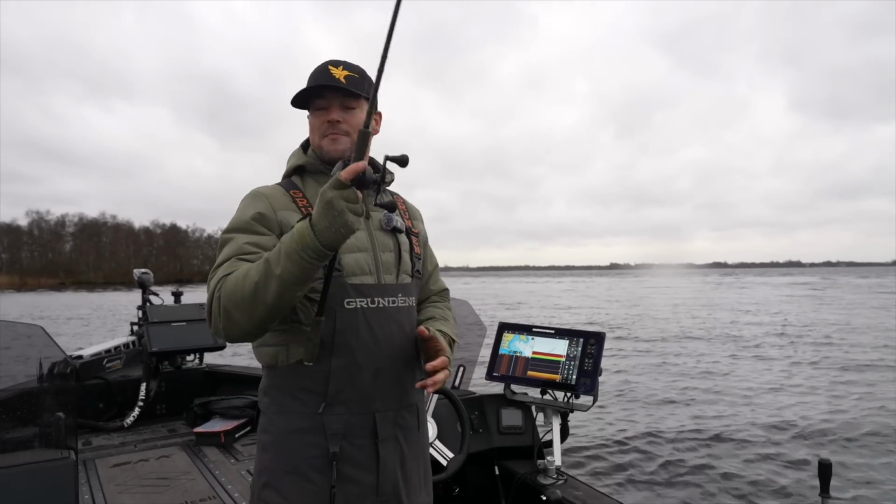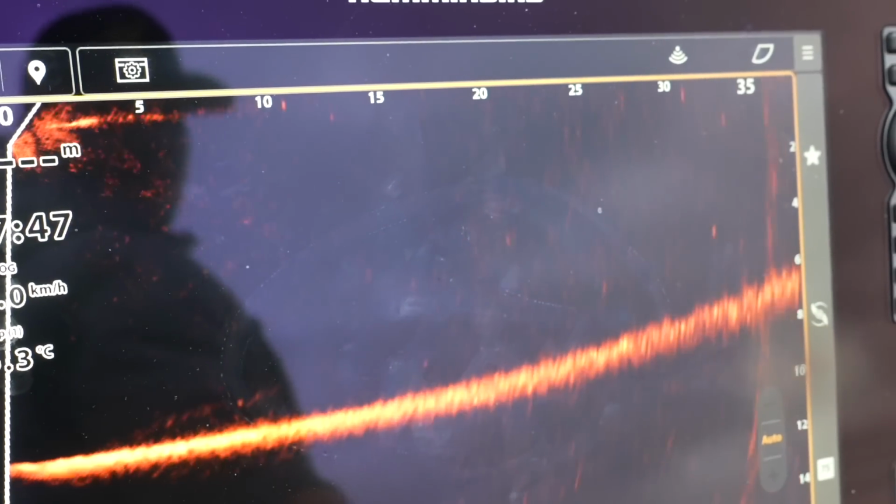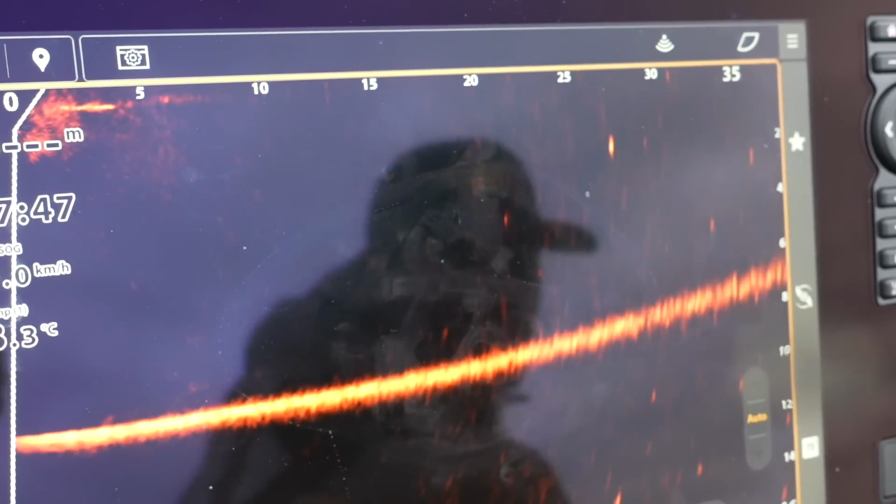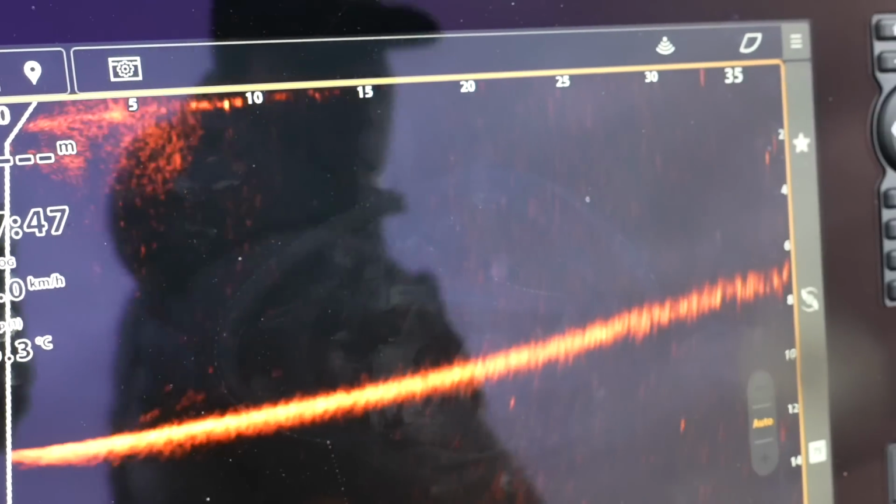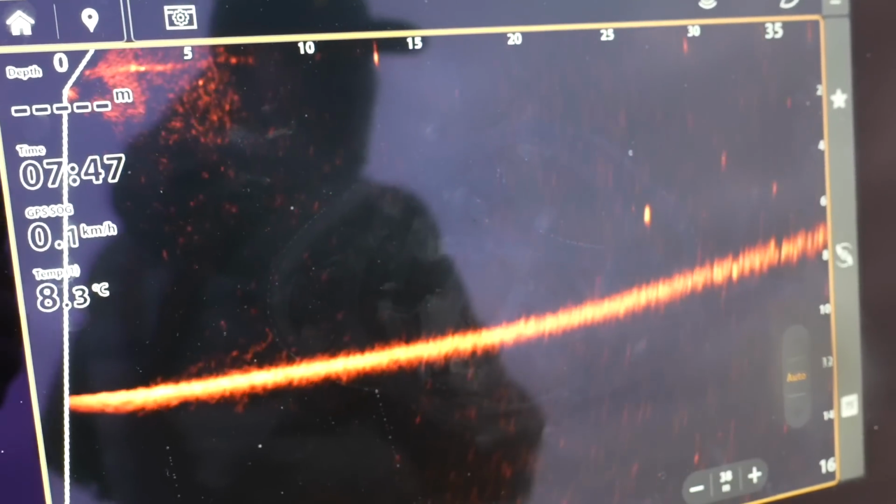Let's cast with the wind in the back. Oh, the boat is moving around a little.